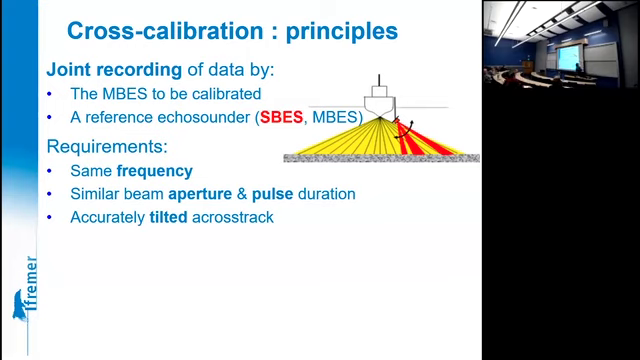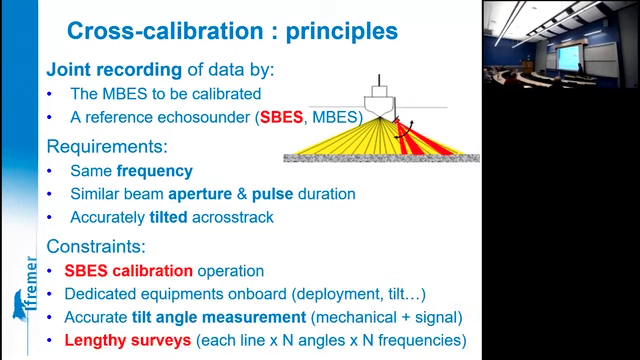This reference system has to be at the same frequency as the system to be calibrated. It has to feature a similar aperture, pulse durations, and it has to be tilted and accurately positioned because you want to access the angular response.